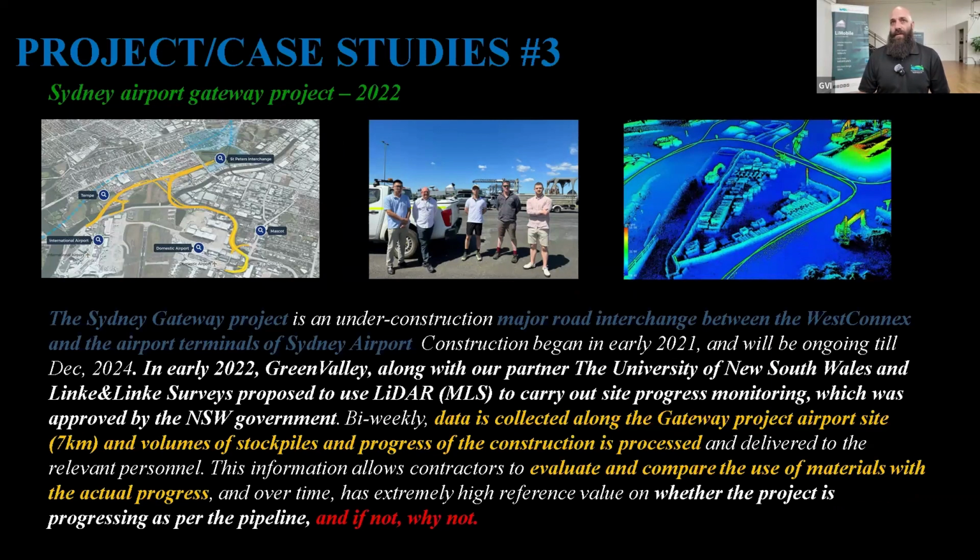Another case study that we have was at the Sydney Airport Gateway project. This was in 2022. The construction began in early 2021 of a new terminal at Sydney Airport. Our systems were utilized with our partners there in order to run data collected along the Gateway project site so that they can run active management of volumes of stockpiles and track construction progress in real time.